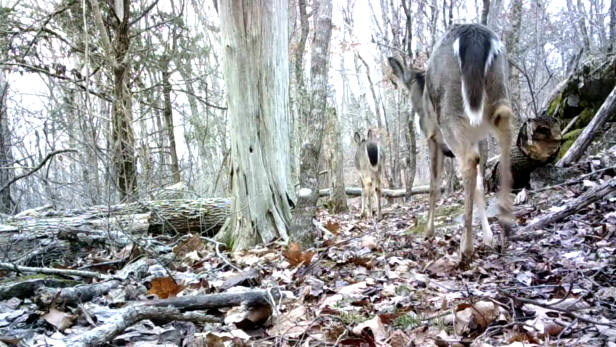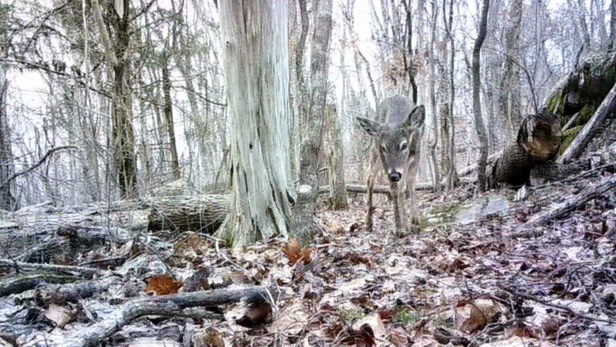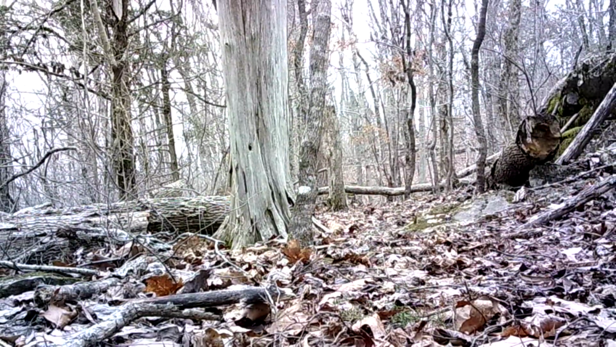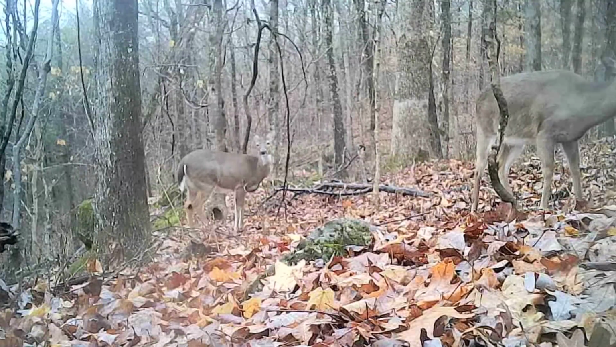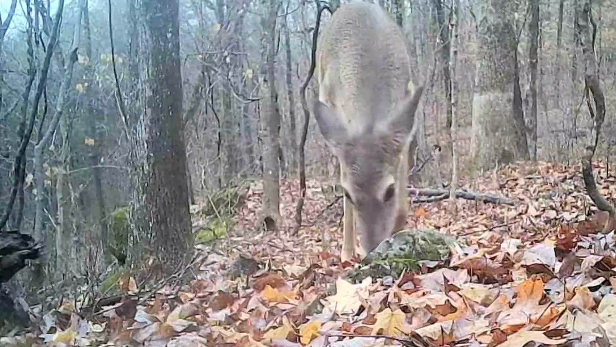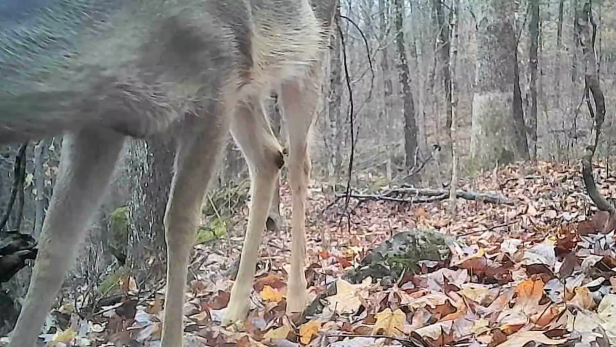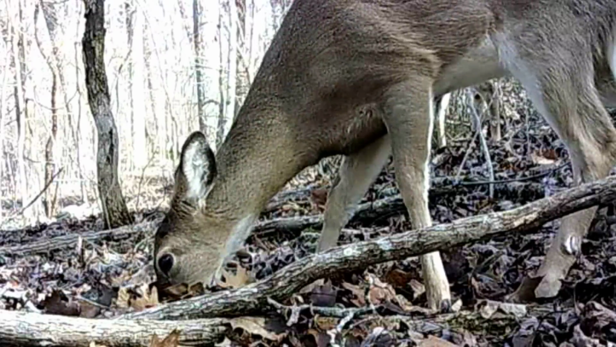Well, up on the ridge, the little does are still scurrying around in little groups, and they still looking for these acorns. Old cold, dreary days. And they still in these acorns. I'm surprised they've lasted this long. Here it is February. But they're still picking at them. But the squirrels have about wiped them out. They're still digging after them.